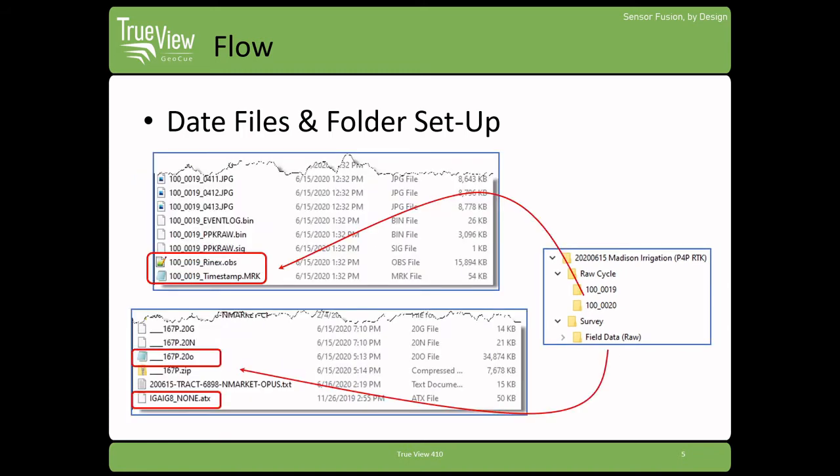What does that actually look like on your drive? Of course, each of the flights is going to look like it would look like on the micro SD card. So flight 19 here, I have all of my images, I have my log files. Most importantly, I have the two files that I'm going to need for my PPK processing, the observation file and the timestamp file. In my survey folder, I've got my base station data, just a standard set of files that you would have with doing any static base station observation.